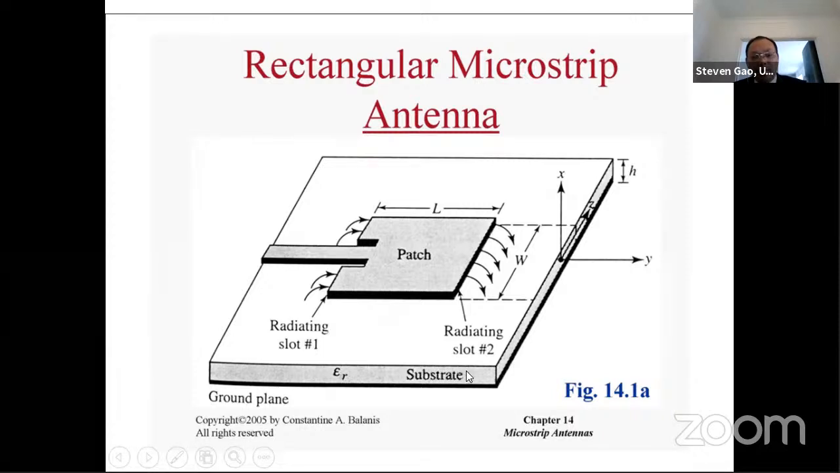The substrate has a thickness, H. H is the thickness of the substrate, which can be a few millimeters or even less. So very thin. The length of the patch is L. The length L of the patch is very important. It determines the frequency of operation of the antenna. The width W is also very important because the width W determines the impedance matching or the bandwidth of the antenna.